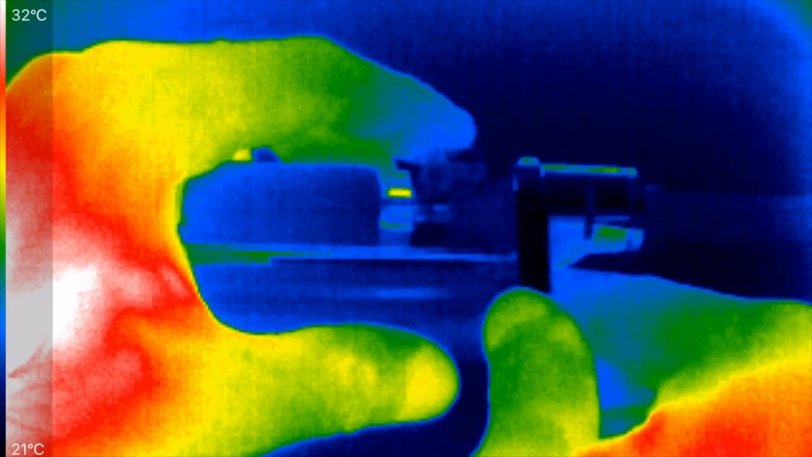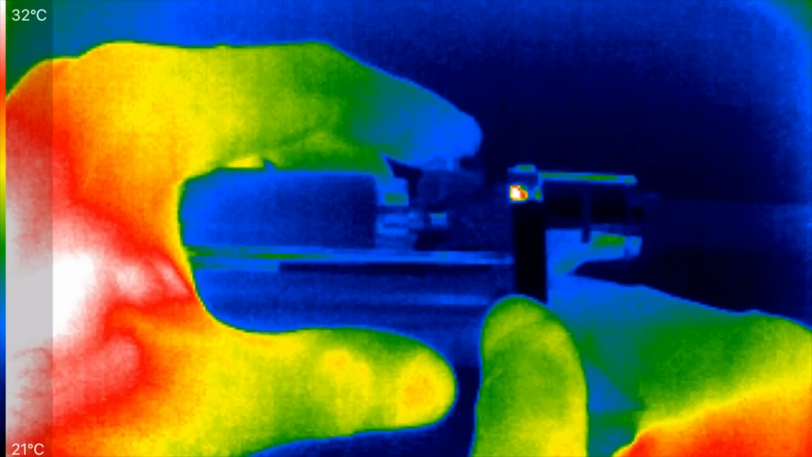And I'm going to send 30 amps through here. Now this 30 amps is an extreme test. This isn't going to show you what the temperatures actually are. And you can see in the upper left-hand corner, 32C maximum, 21C minimum for what the camera sees. This is just to see where the heating is, not what the actual temperatures this device will reach, because this is continuous 30 amps. And let's start firing.